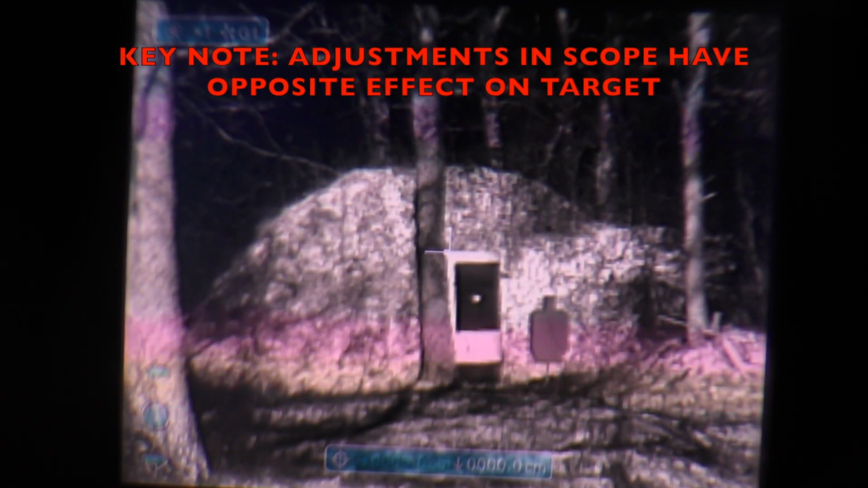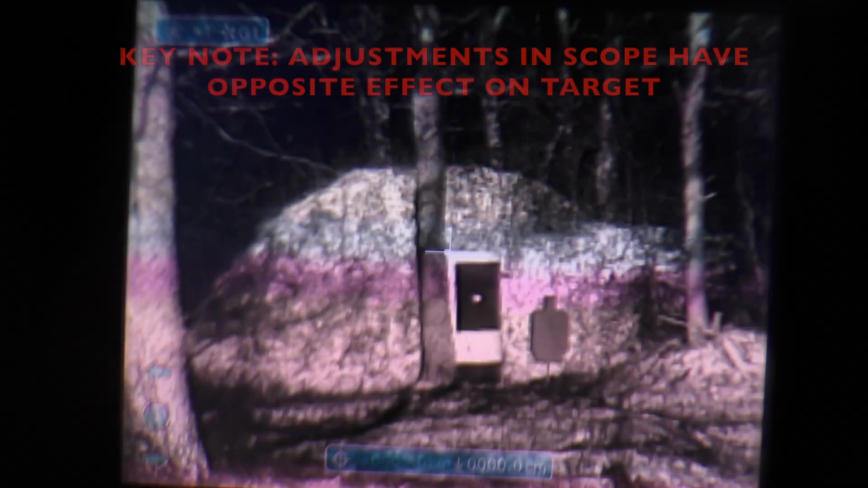Every adjustment you make in scope is the opposite effect on target.